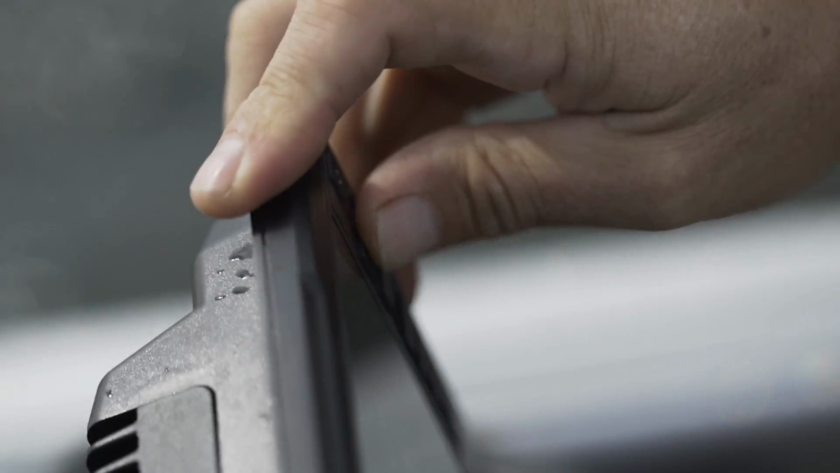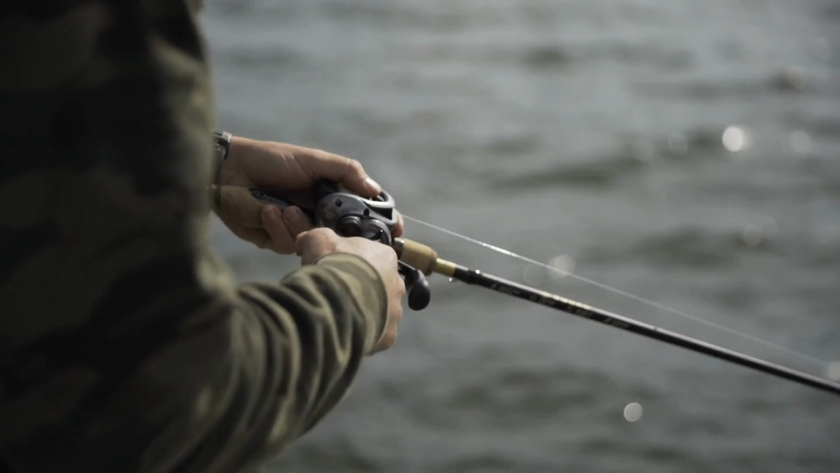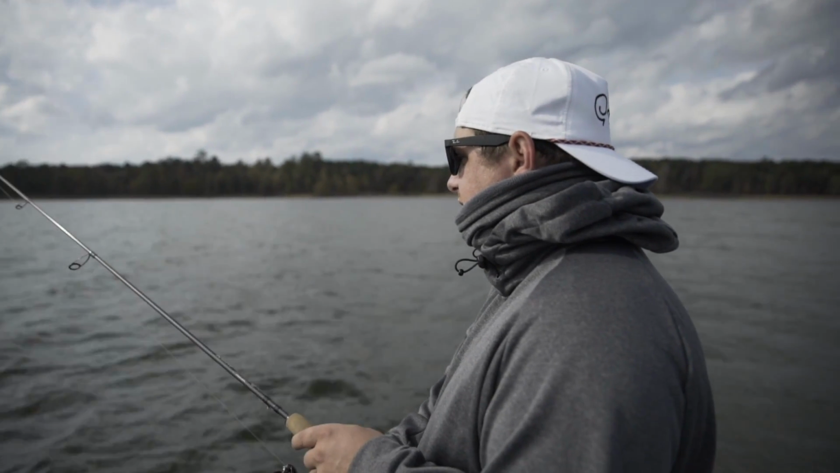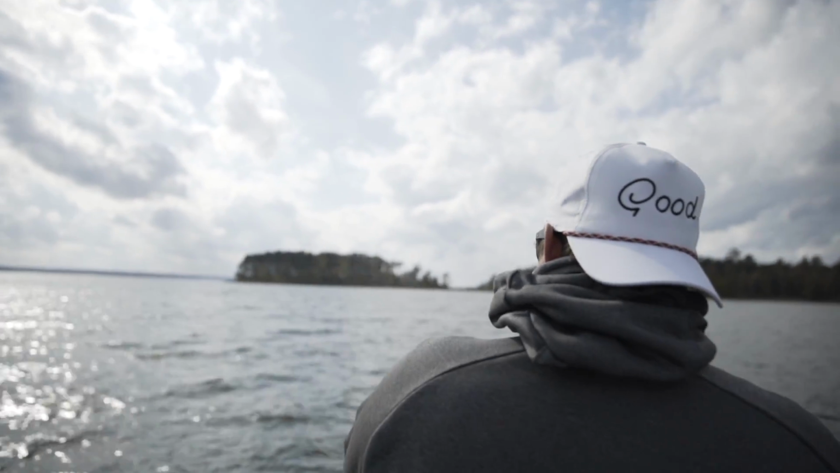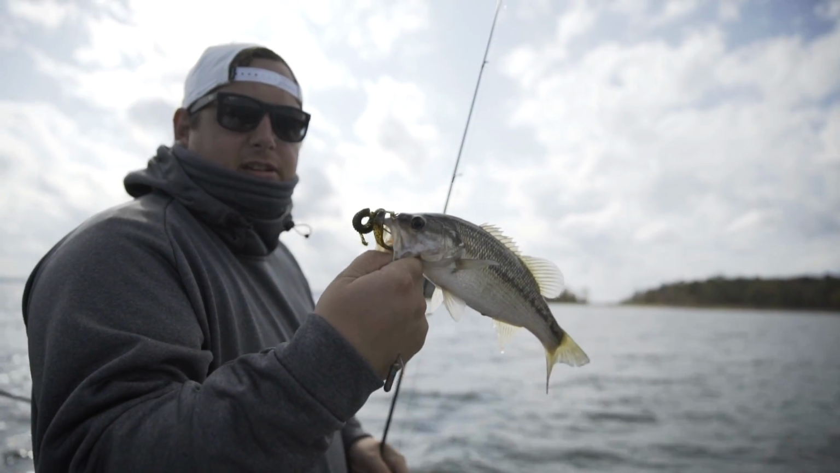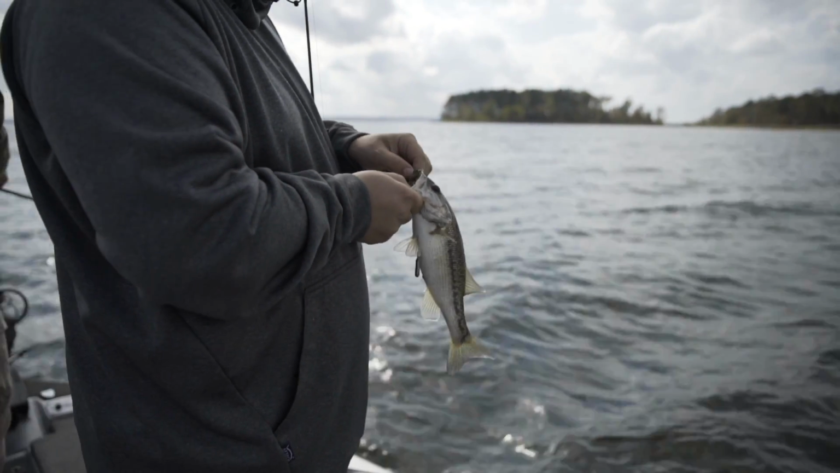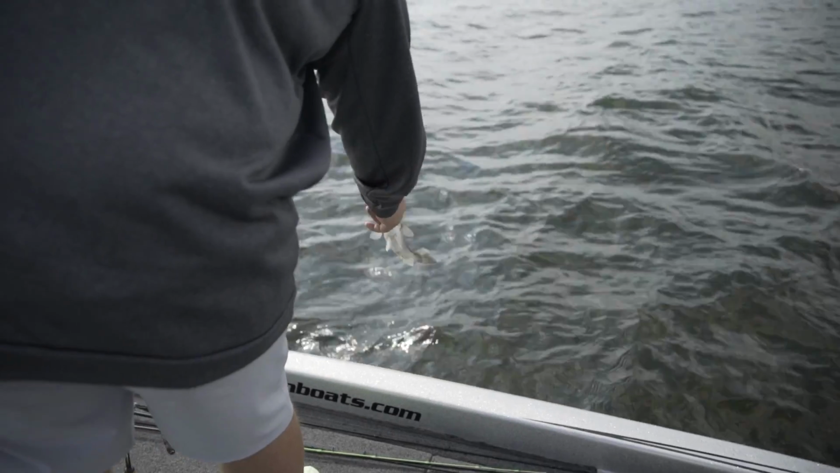Found another group of fish. I don't know if they're going to be willing to bite, but it looks pretty good. I may have to switch up my tactics though. Got a crankbait on. Oh, there's a bite. Got one. Hooked up. That is a spot. Look at that. Massive Sam Rayburn fish. Just a massive mondo. That's an eater. That's one we fry up. Little spotted bass sashimi for the evening. Pretty good. First one of the day.